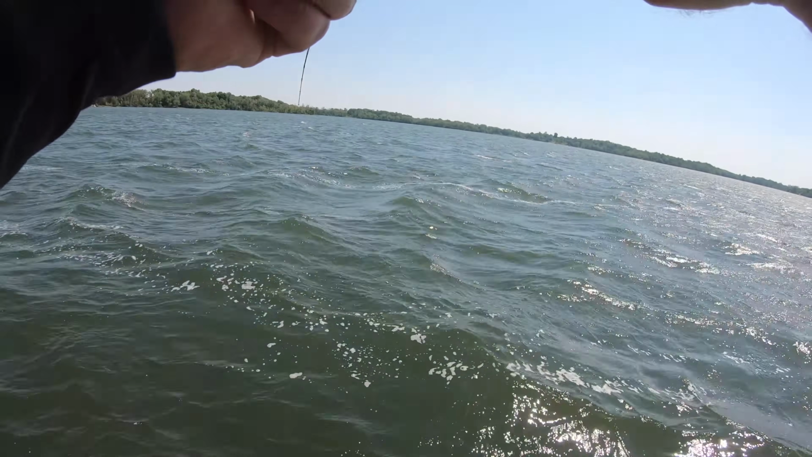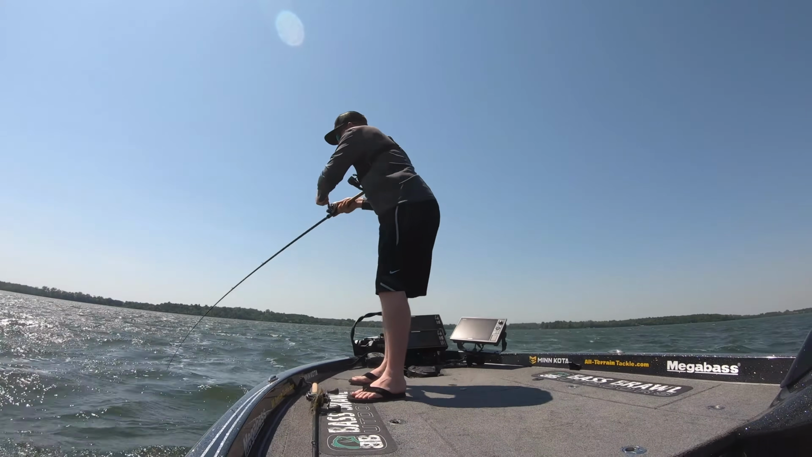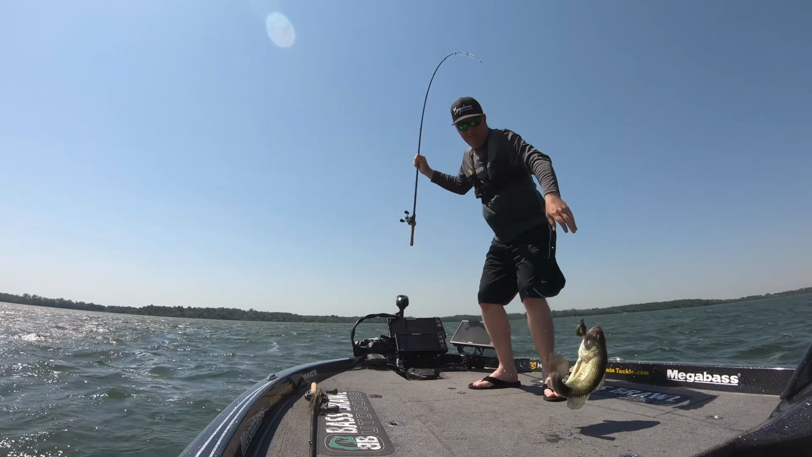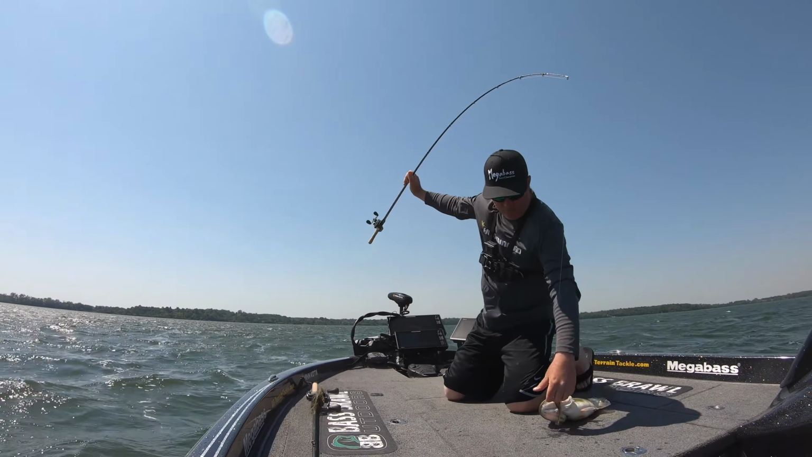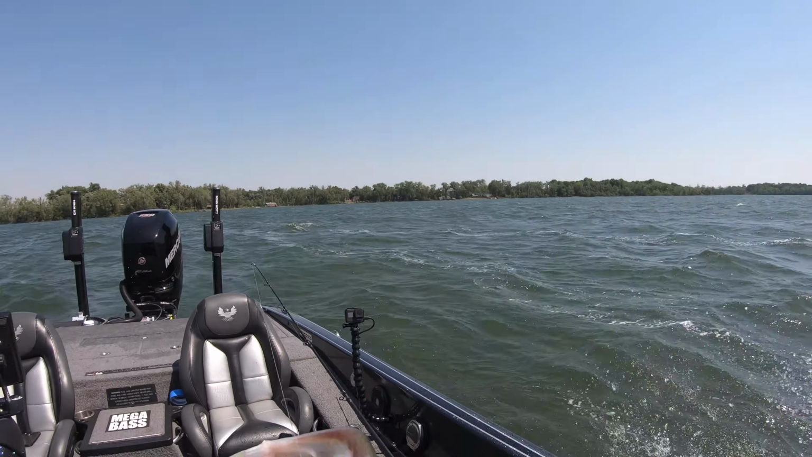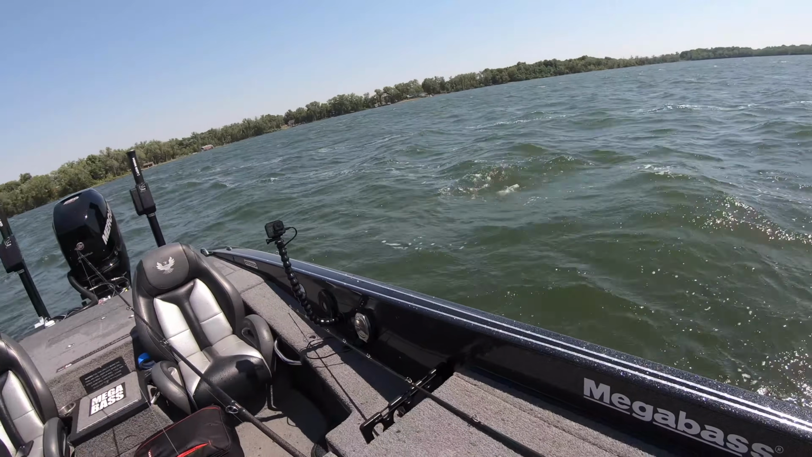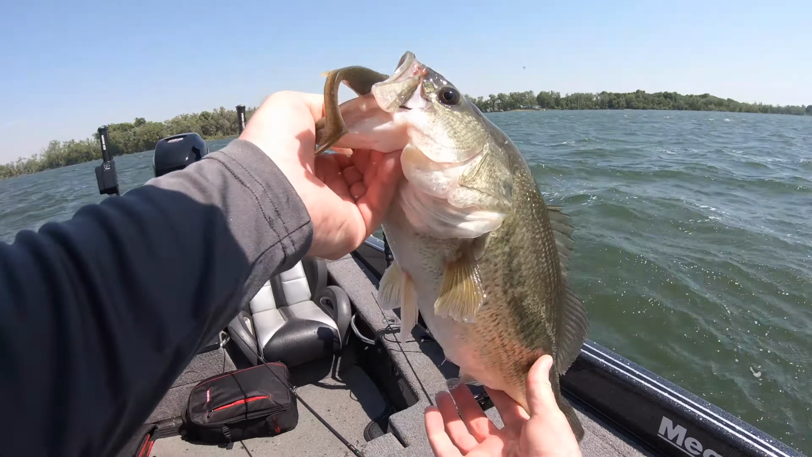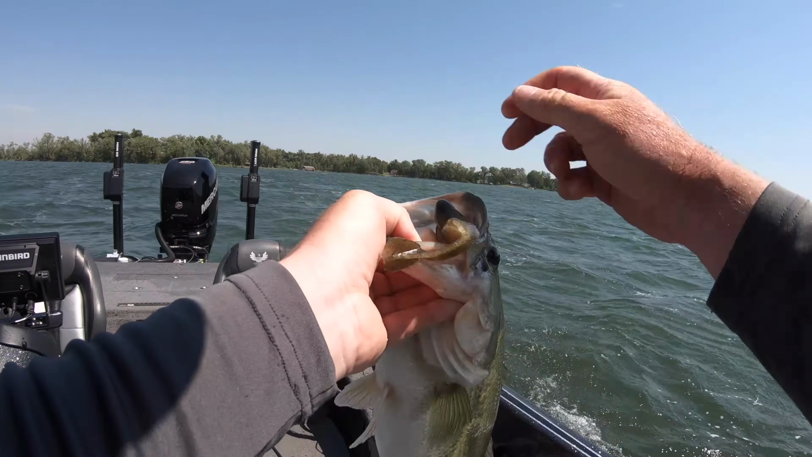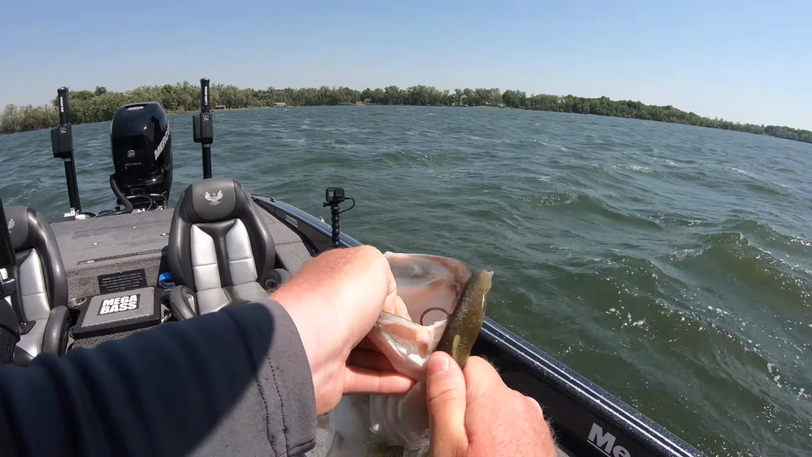I don't know what I got here, but man, it's pulling. Oh, it's a big one. Out on the deep rocks, bouncing over strong, strong winds, and that's what we're getting. Holy man, that's a fun bite when it's going down like that.